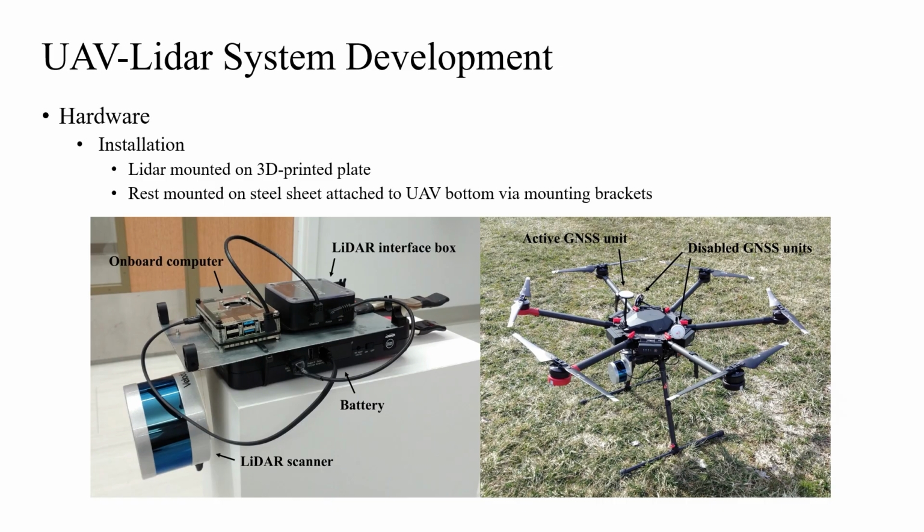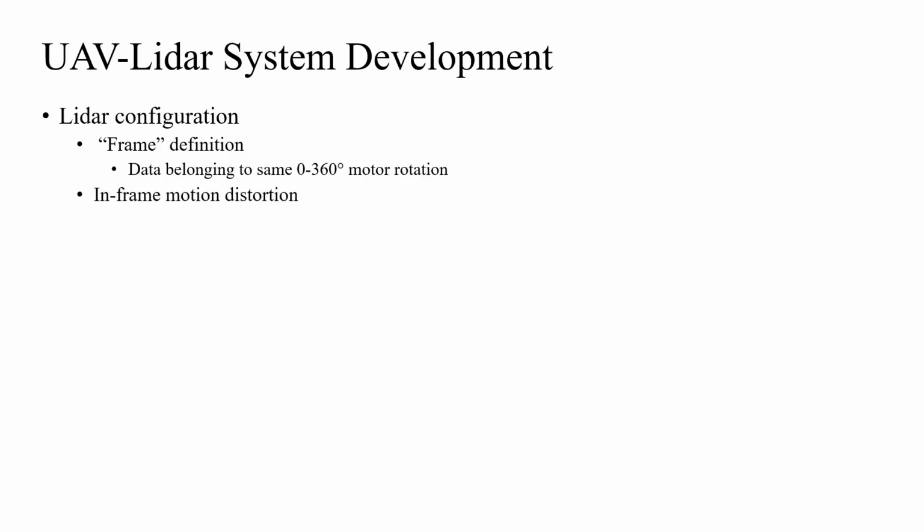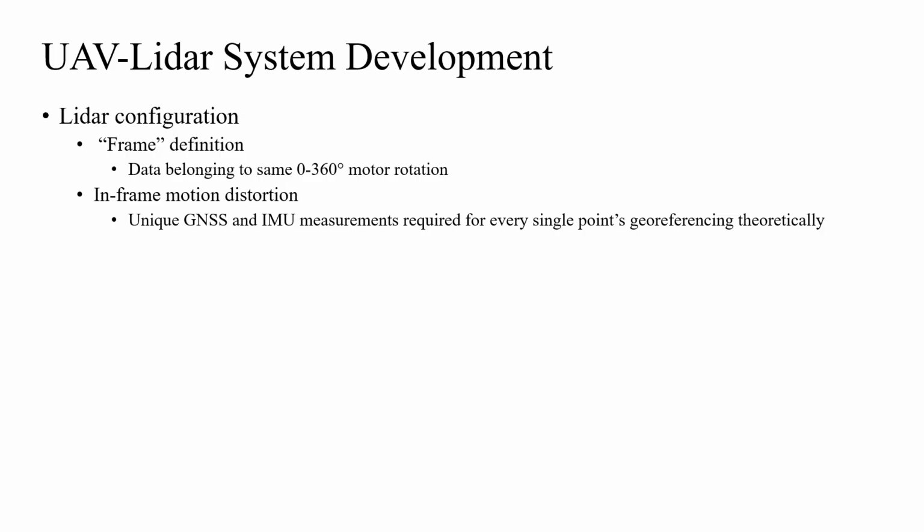The VLP-16 LiDAR was able to provide a 360-degree horizontal view utilizing an internal motor. We defined LiDAR data belonging to the same motor rotation from 0 to 360 degrees as one LiDAR frame. As the LiDAR would never remain perfectly stationary during data collection, theoretically speaking, unique GNSS and IMU measurements are needed for every single LiDAR point's georeferencing. However, considering the low UAV flying speed during our flight missions and UAV hardware limitations such as GNSS update rate, in-frame LiDAR motion distortion was ignored in the study.